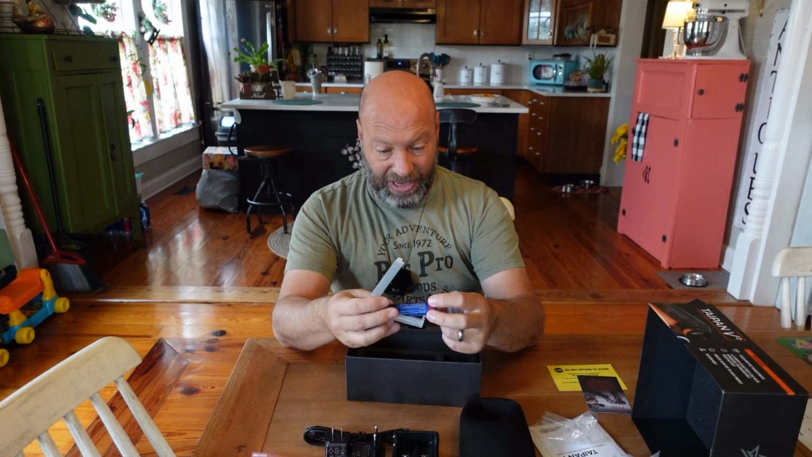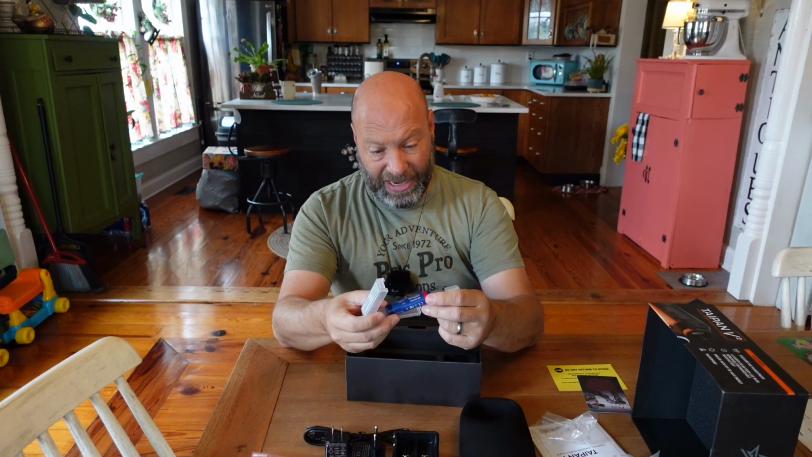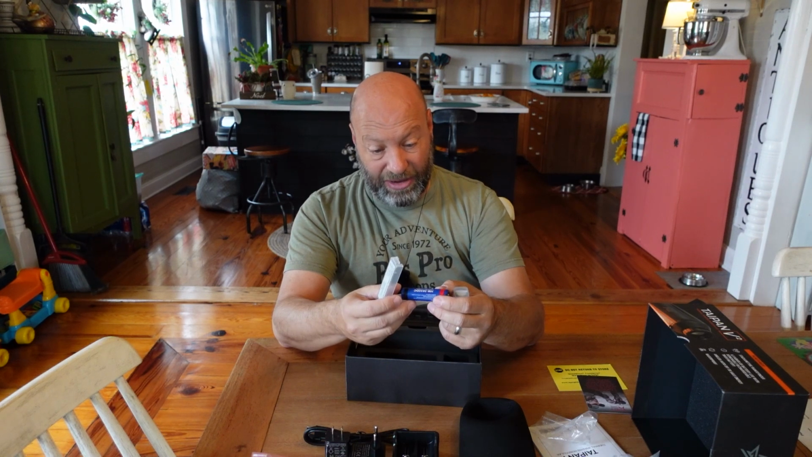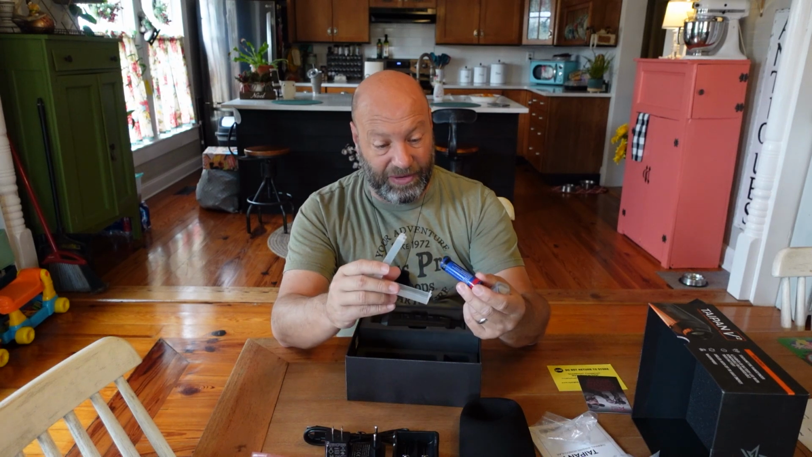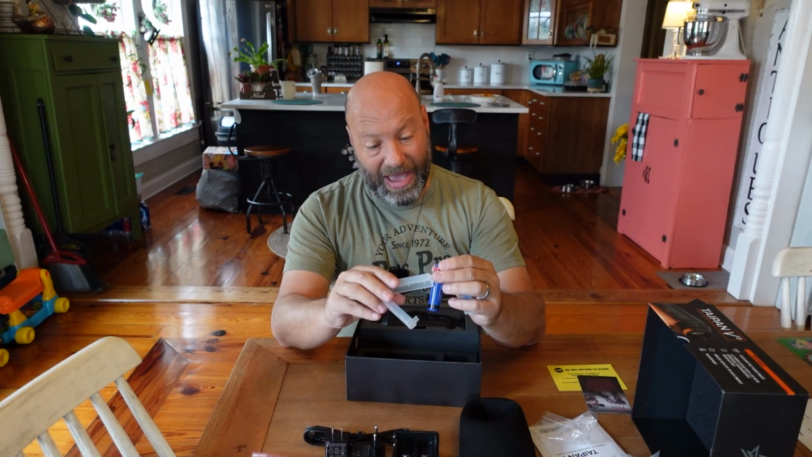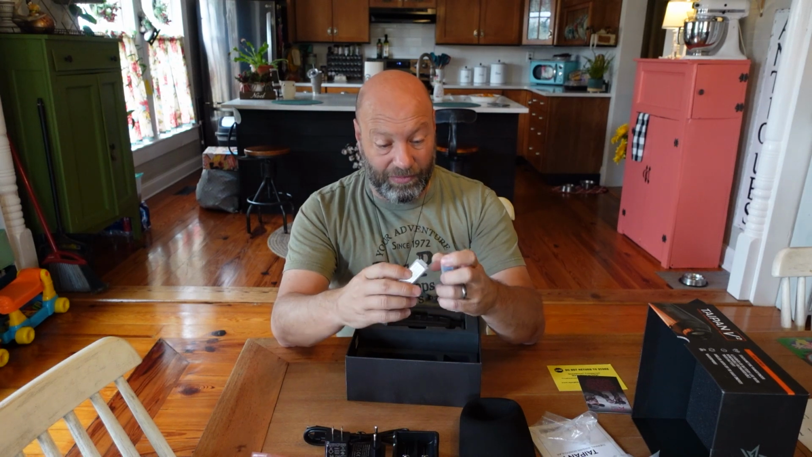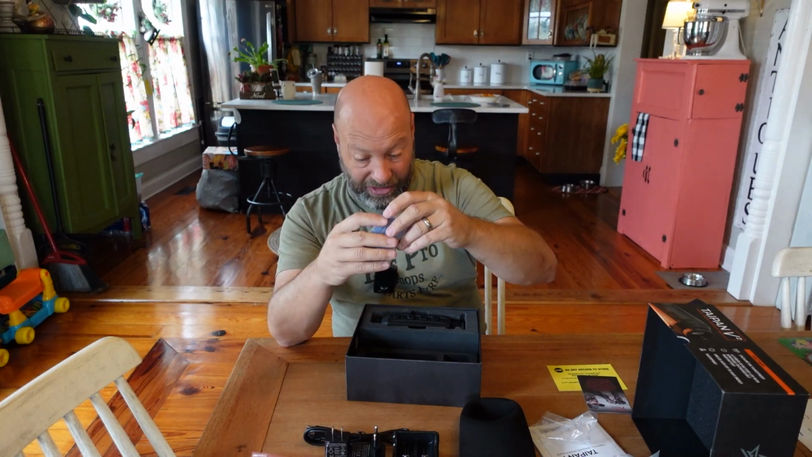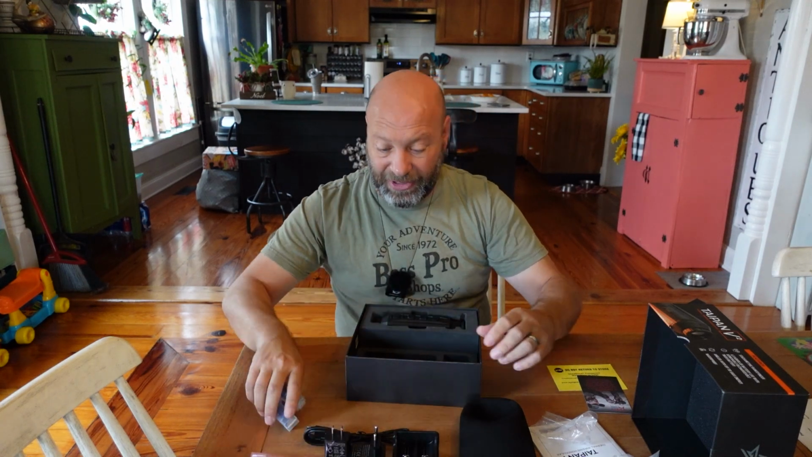And it should say on here 18650. I don't see 18650 written on here anywhere, but I'm pretty sure they're 18650s based on the size. So any 18650 button top battery will work for this thing. So very nice, but they give you 2 of them. 2 batteries and these cool little cases. I like these little cases, they're nice too. Throw one of them in your pack, you got that extra. So very nice setup in here that they're giving you.